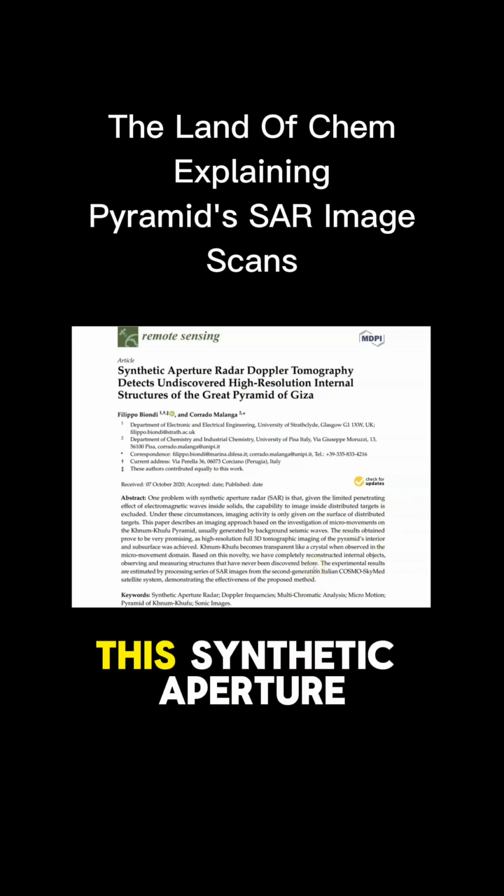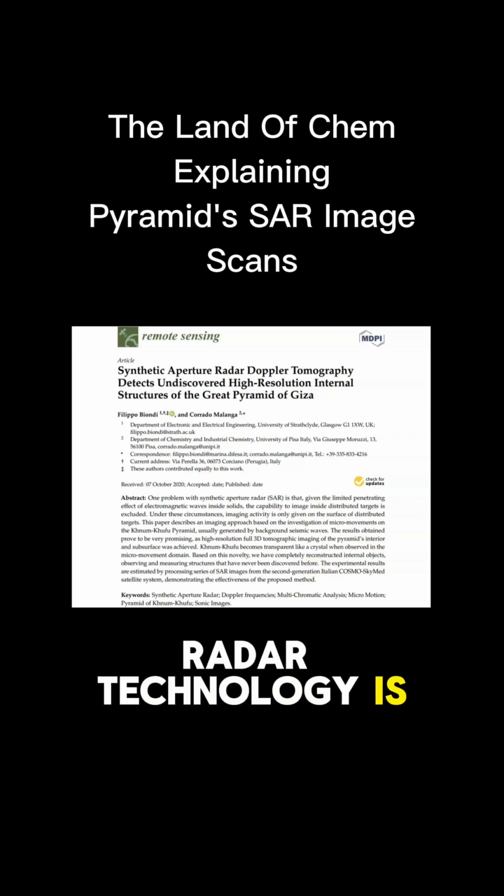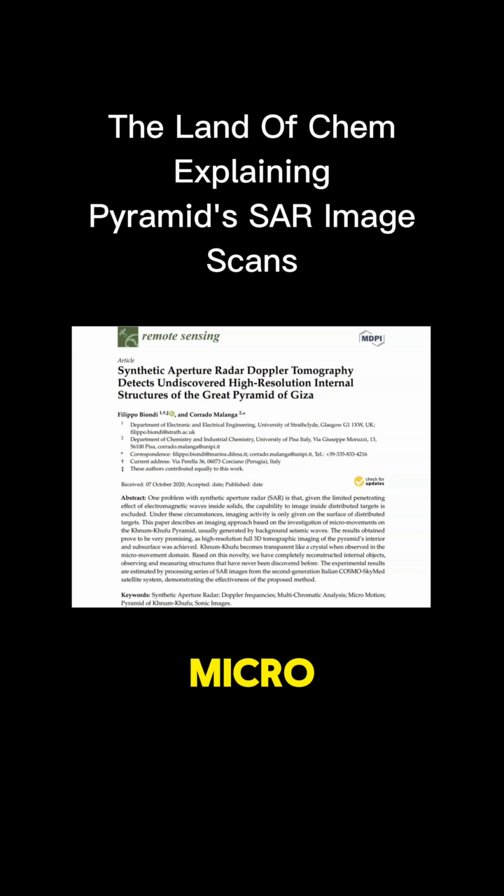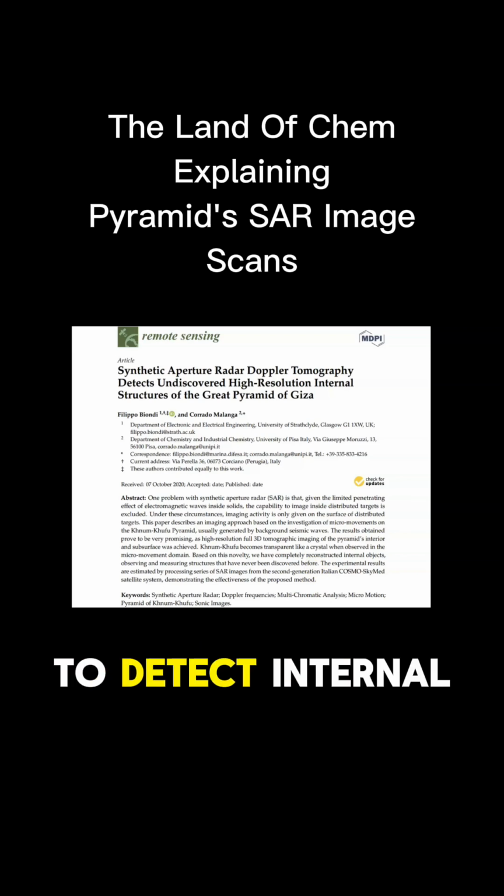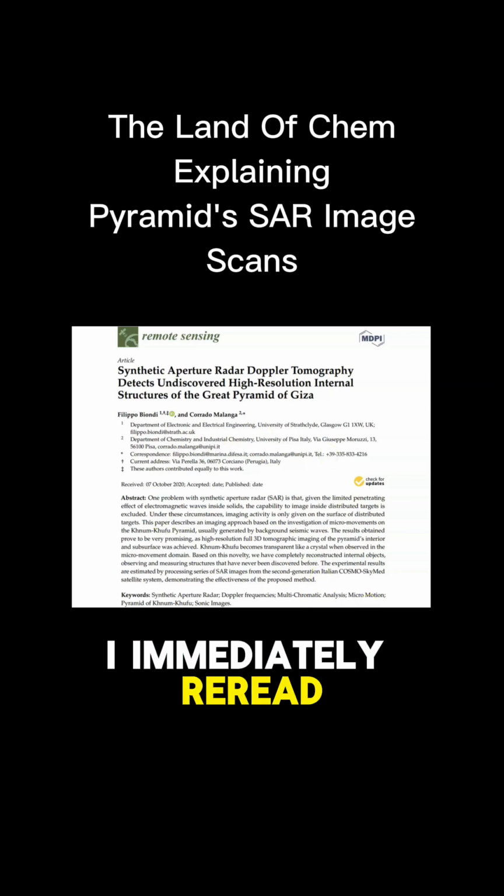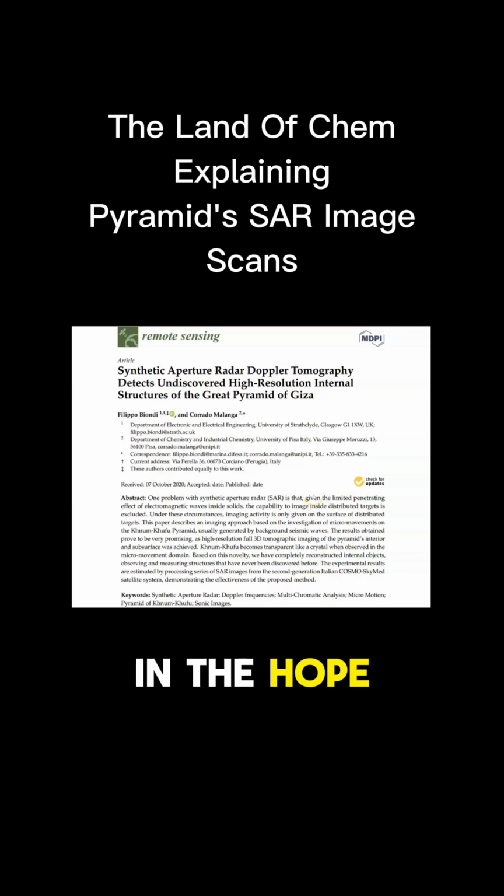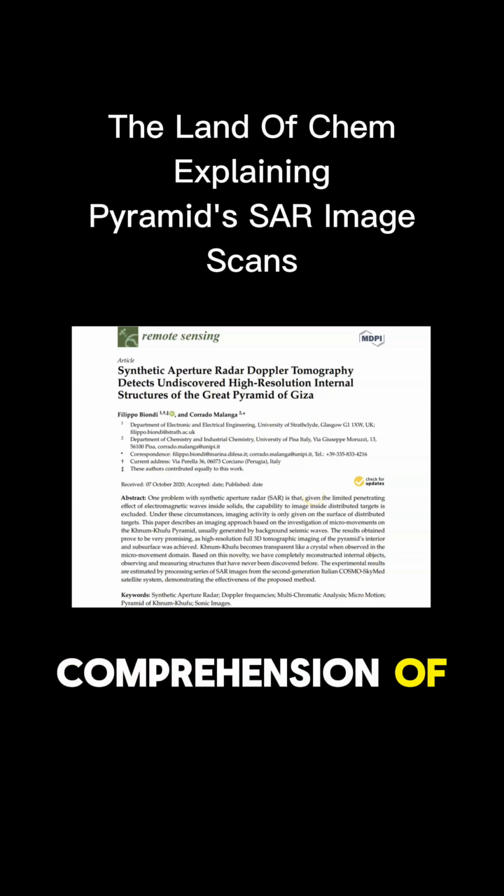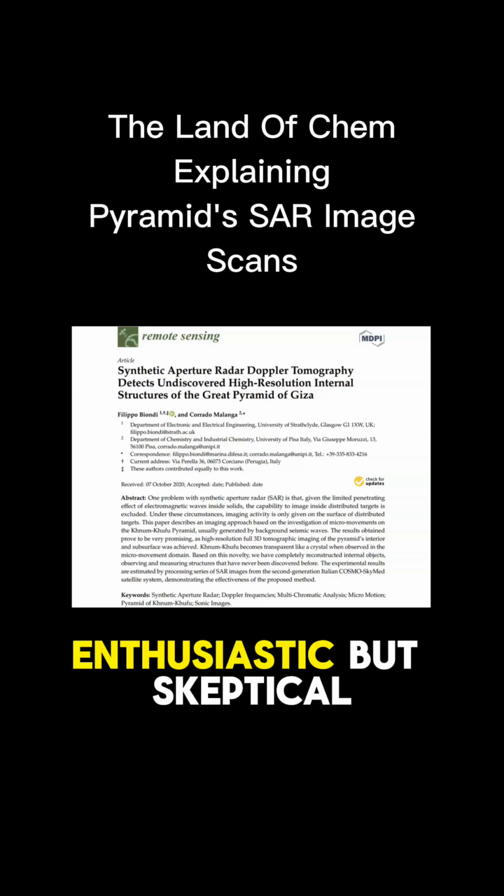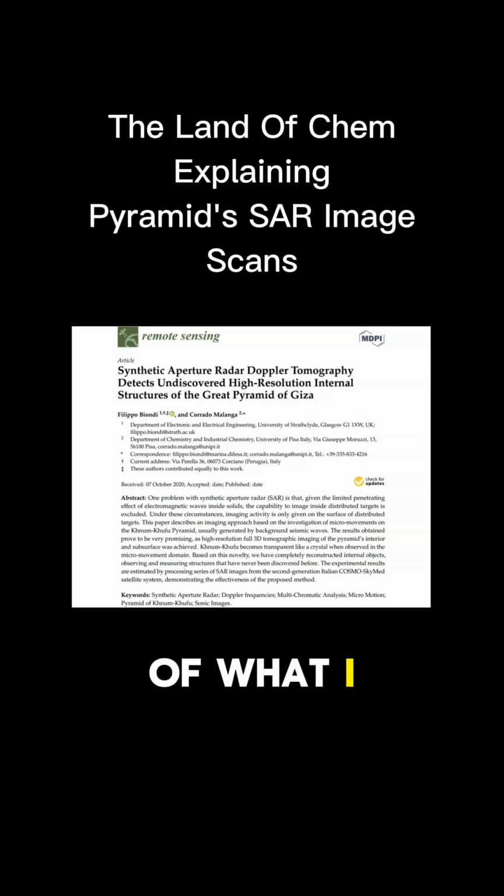Okay, so this synthetic aperture radar technology is a new method for imaging structures that relies on micro movement vibrations to detect internal features. And when I saw the new data that was released during the conference, I immediately reread this initial paper in the hope of improving my comprehension of the new scan images. And I began to notice several things that I pointed out back in episode 60. Again, being very excited, enthusiastic, but skeptical of what I was seeing.